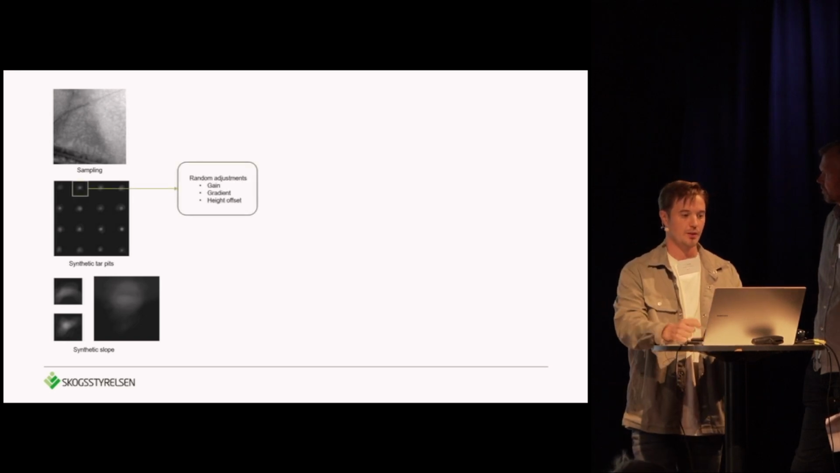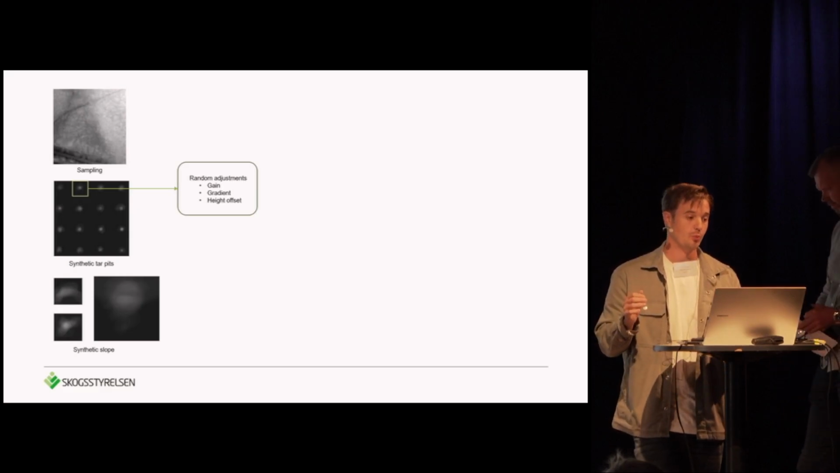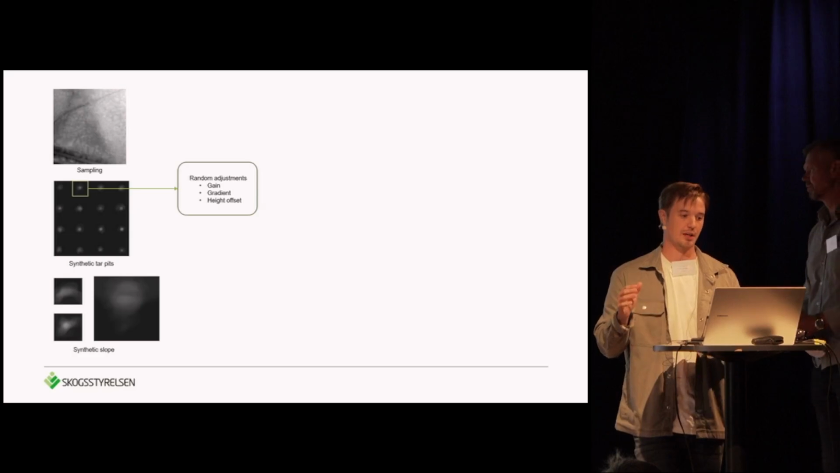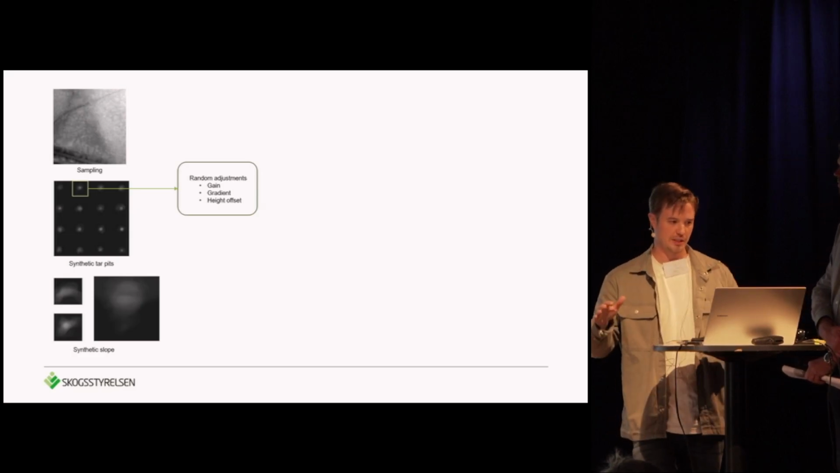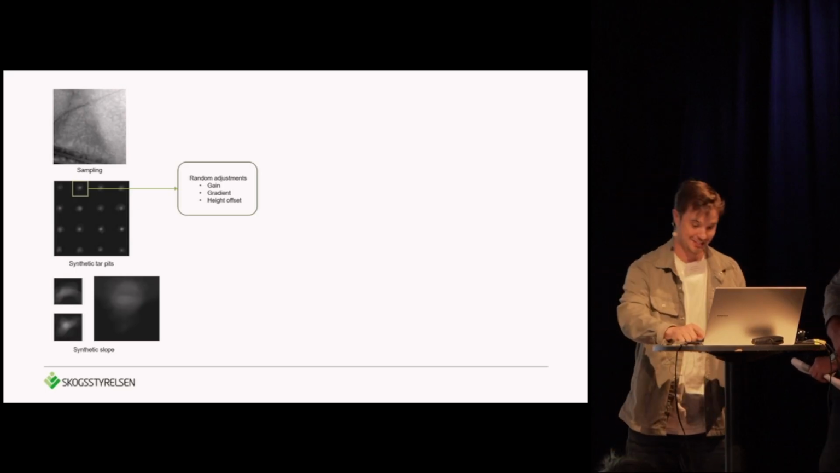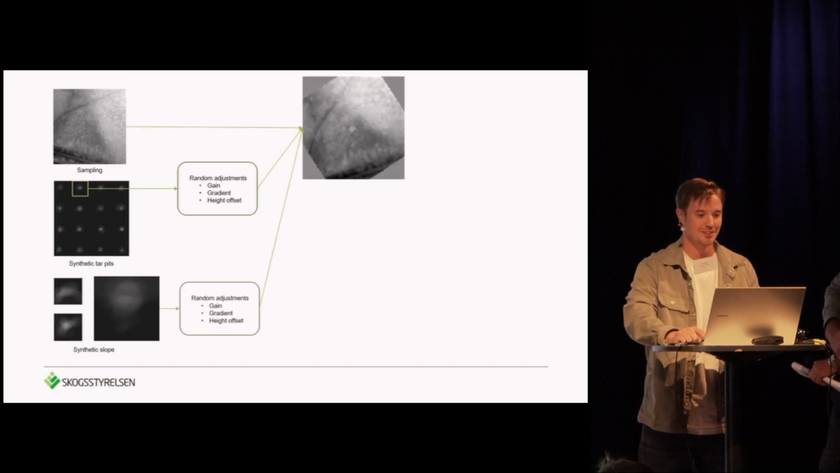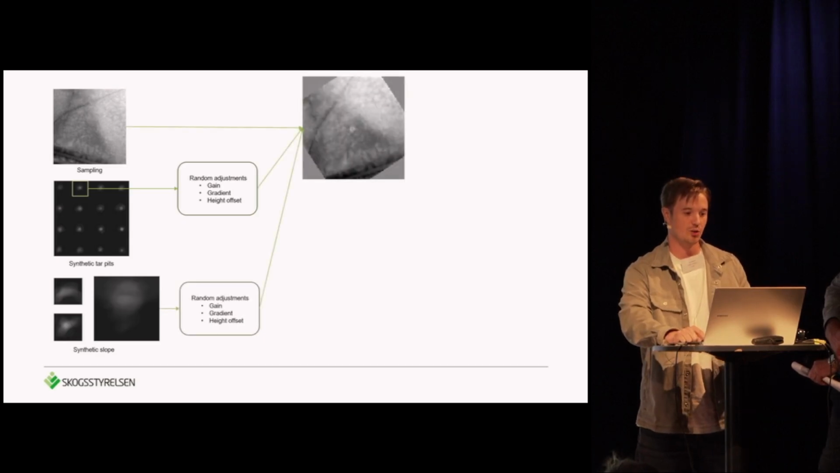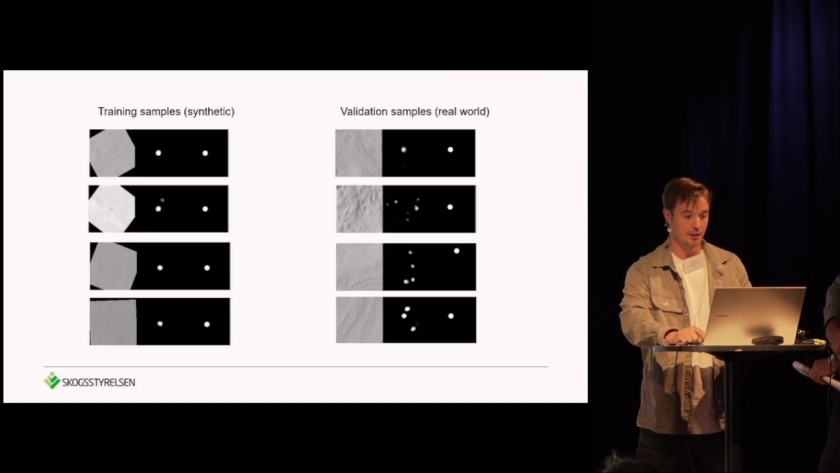And to make even more variation without human interference, we applied random adjustments like gain, how steep they should be, gradient, if they should tilt. One minute, okay. And we burned the tar pits into the LiDAR data, and we created a training data set.